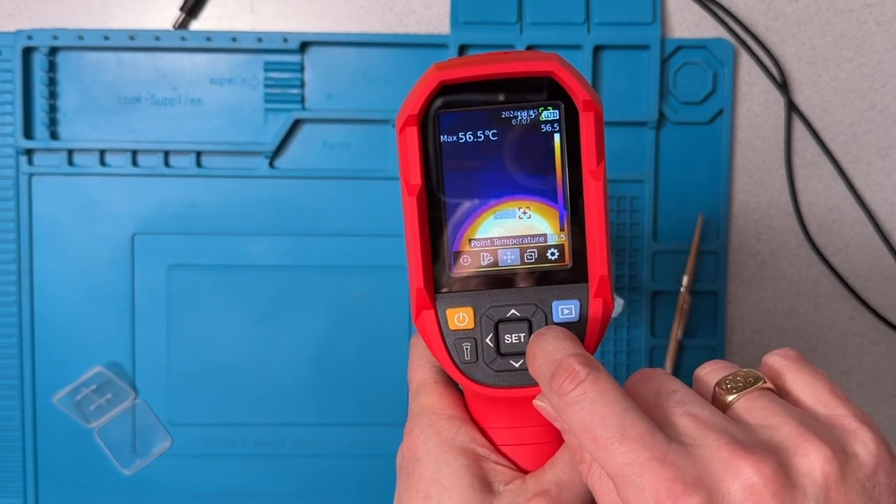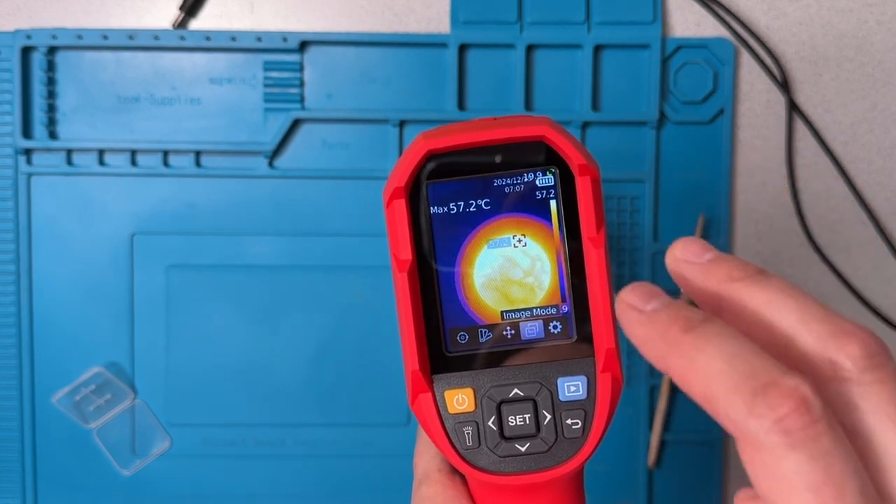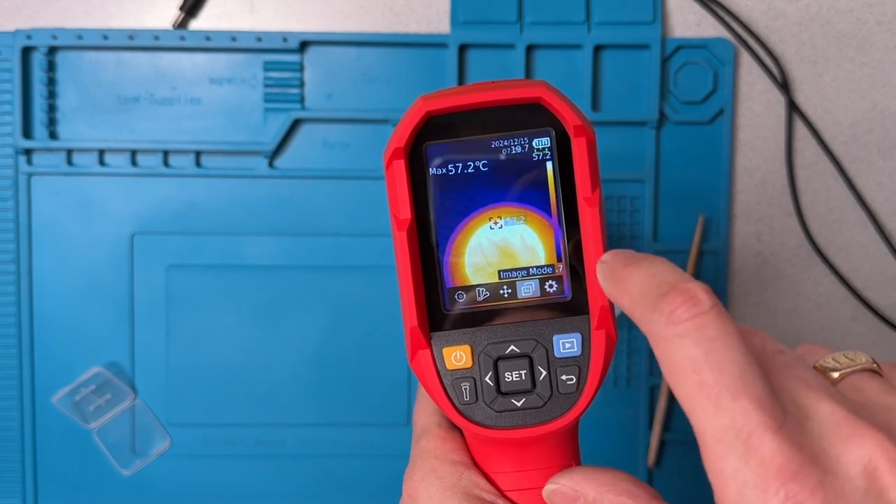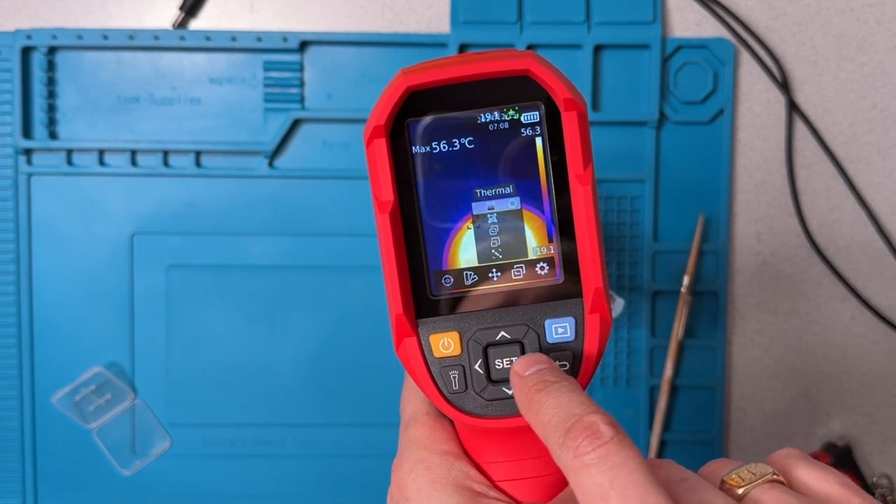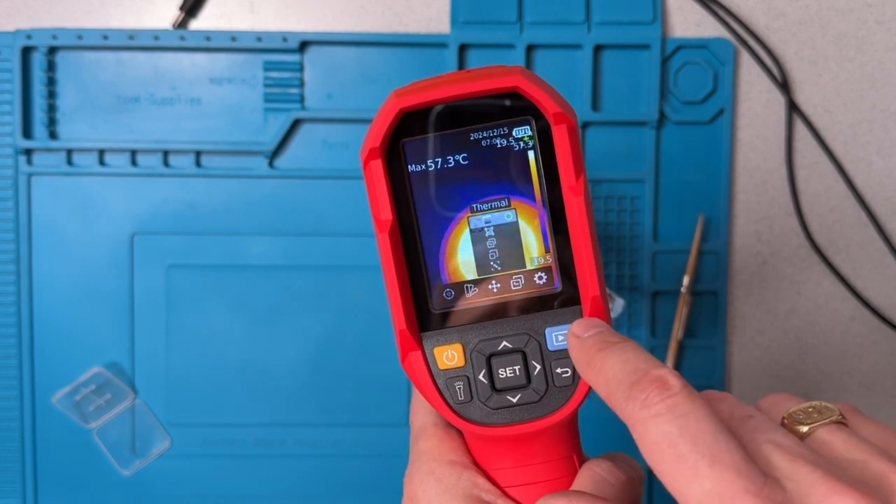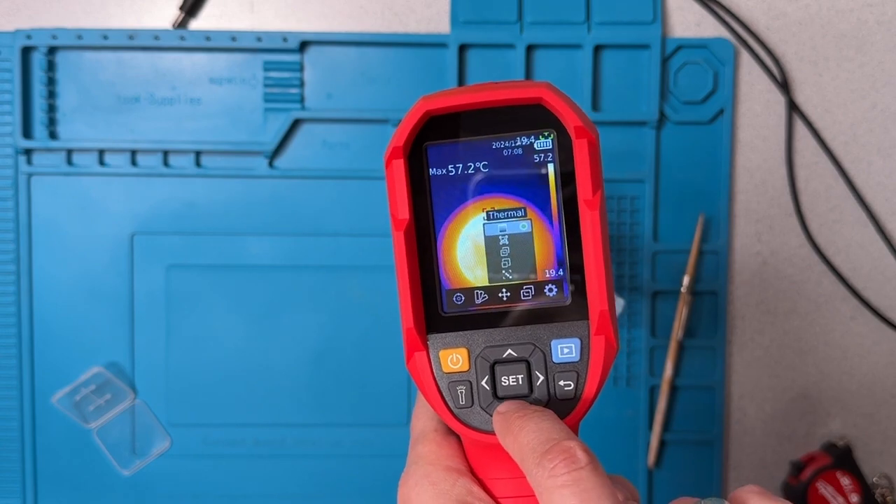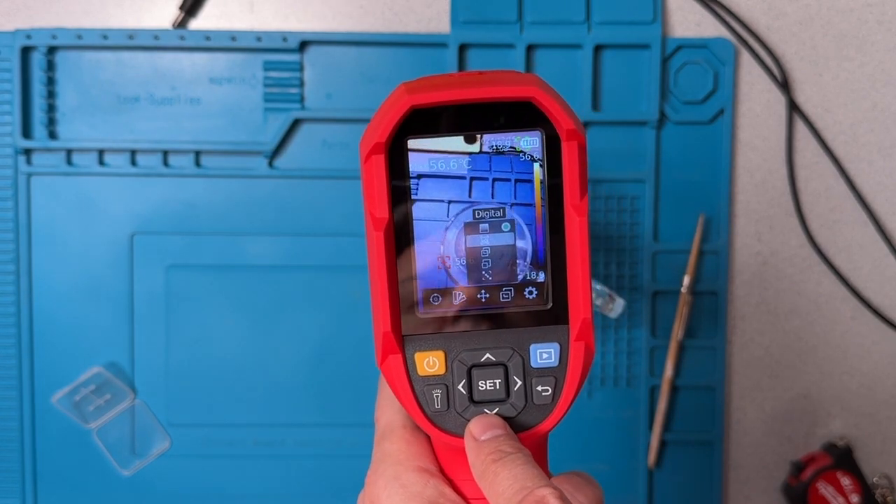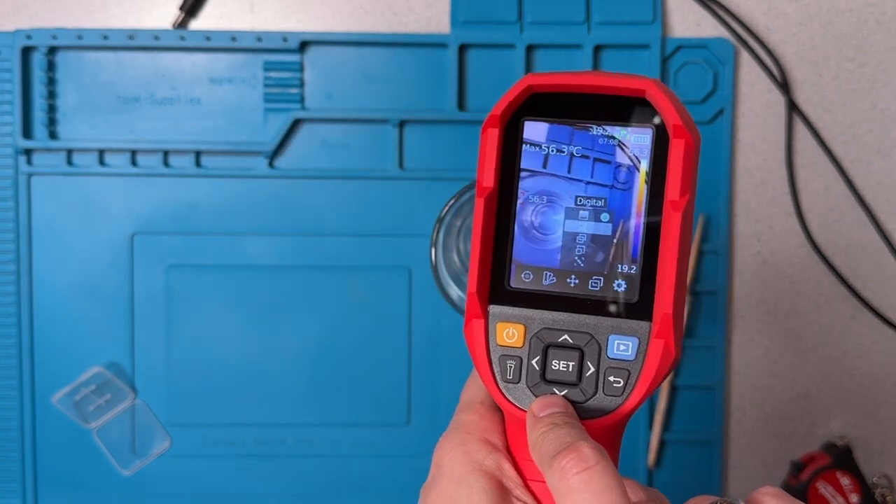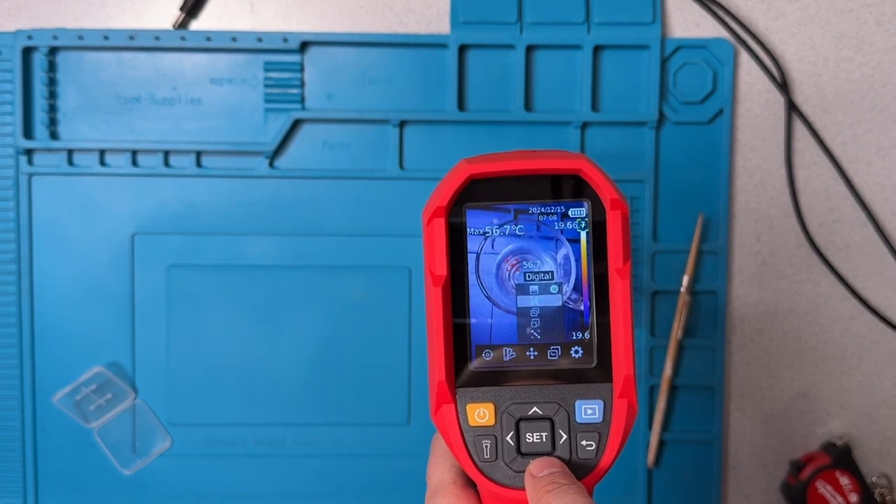The next thing we want to look at here is what's called image mode. And so this is very cool. This is a feature that's a particular strength of the 260B model. If I bring that up, you can see that the mode that's currently active is the one that we've been using so far, which is called thermal mode. And so that's just showing us the thermal camera. I can switch to digital camera mode. And so now it's just operating like a standard digital camera, showing me whatever I'm pointing the unit at.